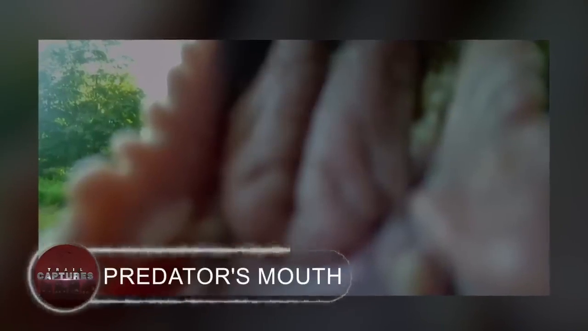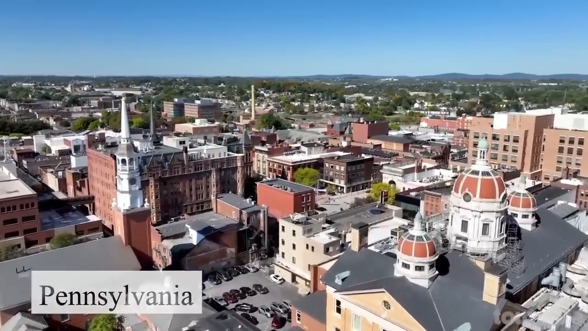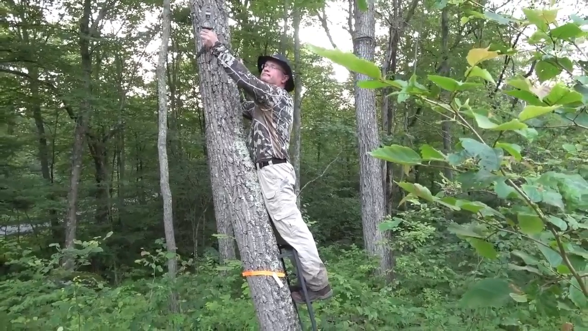Predator's mouth. The hairy body, the eerie mouth, and the teeth in the shape of a cone. When a man in Pennsylvania placed his trail camera above a little locust tree, he was startled by the bizarre images it took. Despite not being an animal, the camera managed to catch the interior of its mouth.